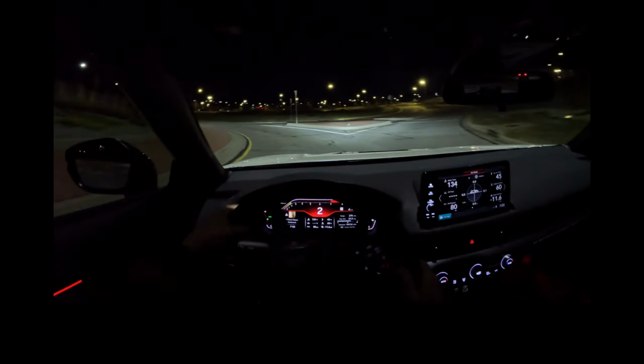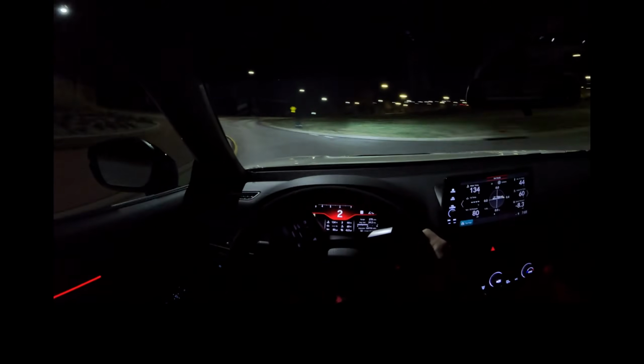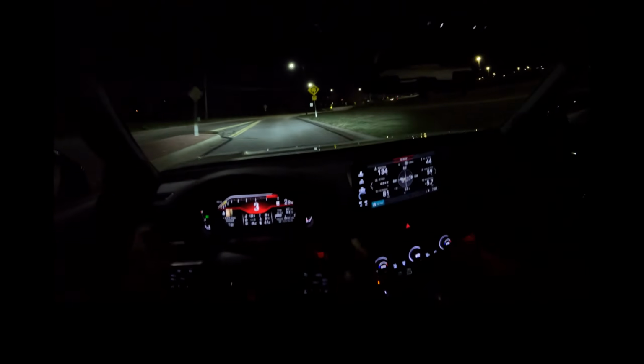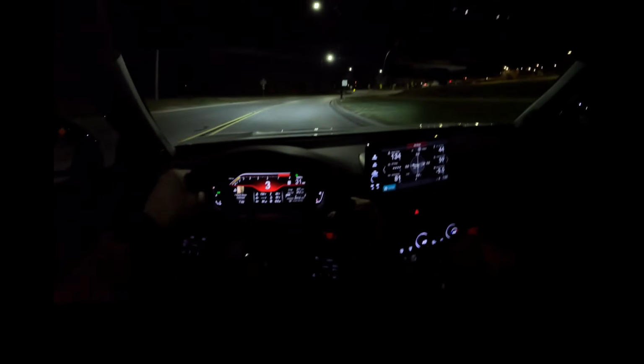These roundabouts that I go about all the time, it's interesting how much faster the rev matching is because of the lightened flywheel. Let's let this car warm up before we get on the gas at all.